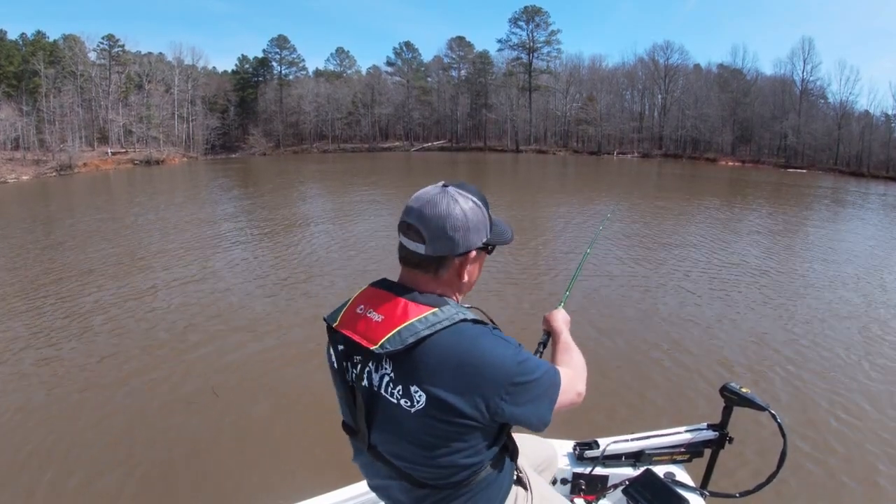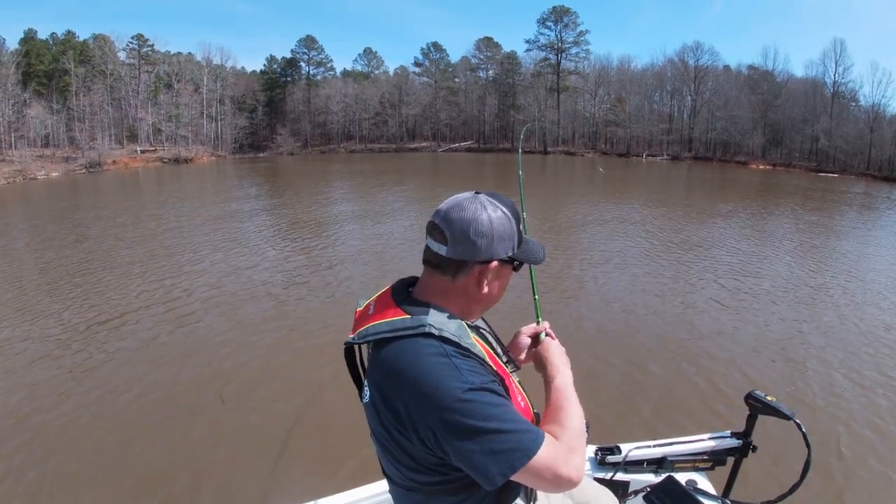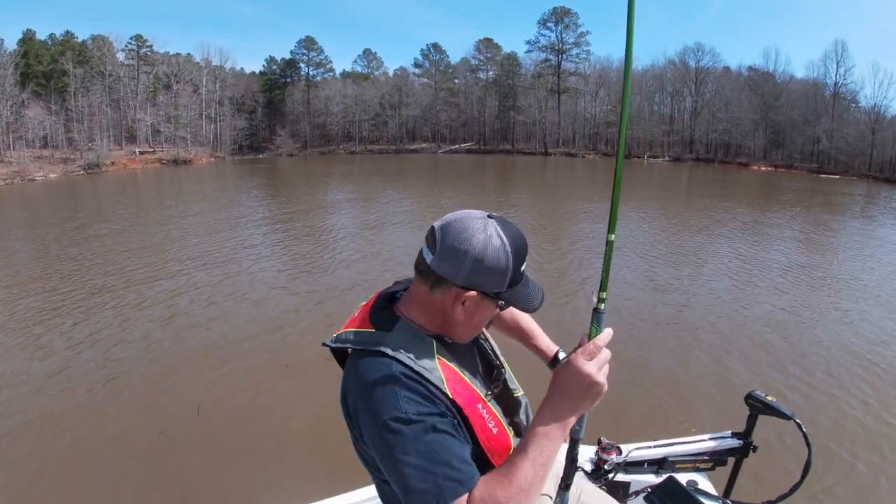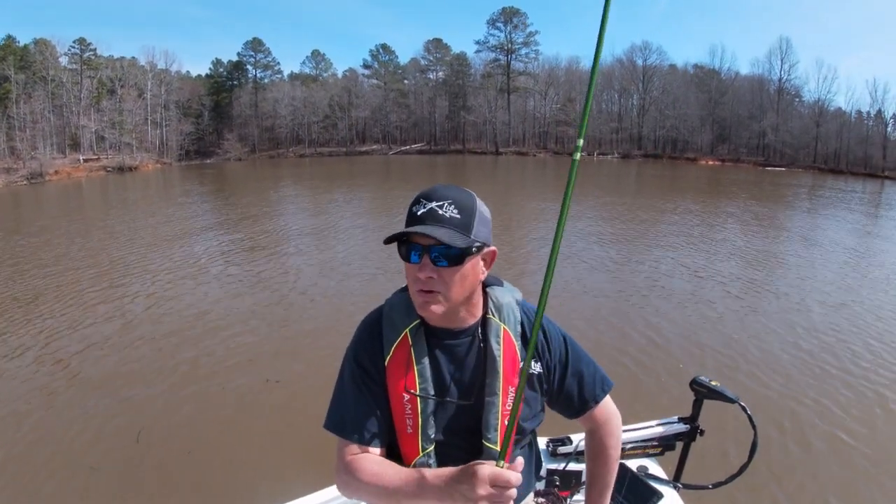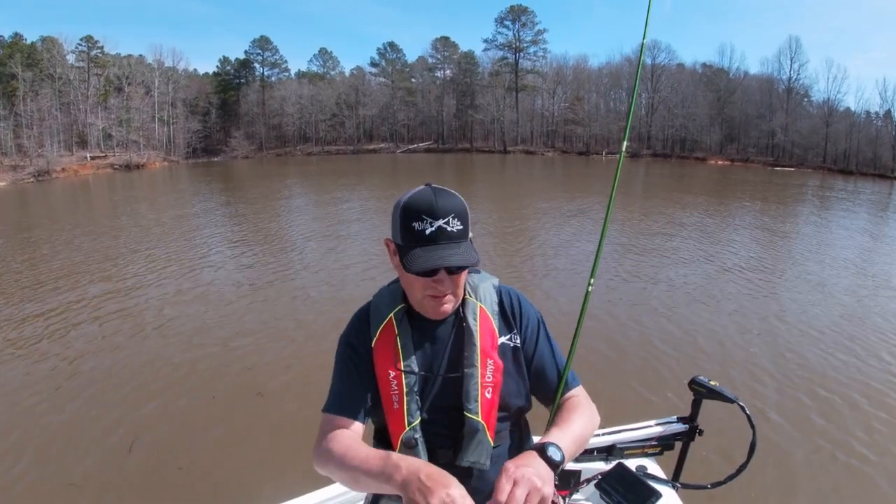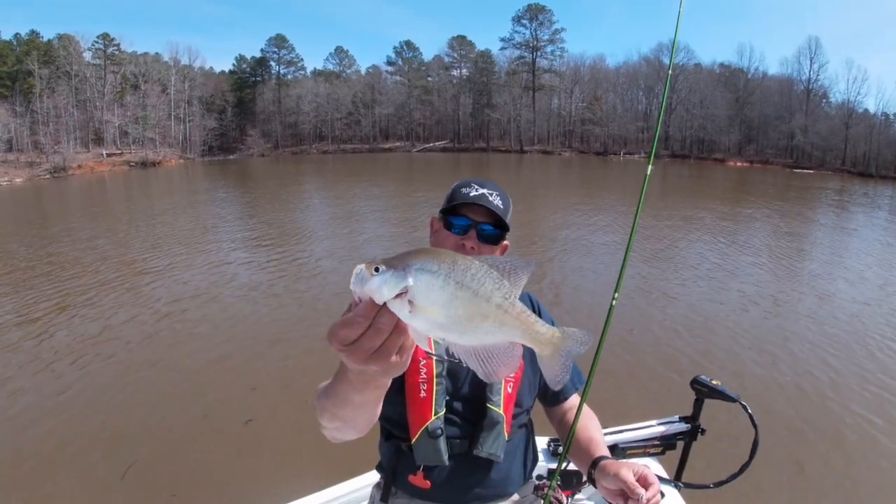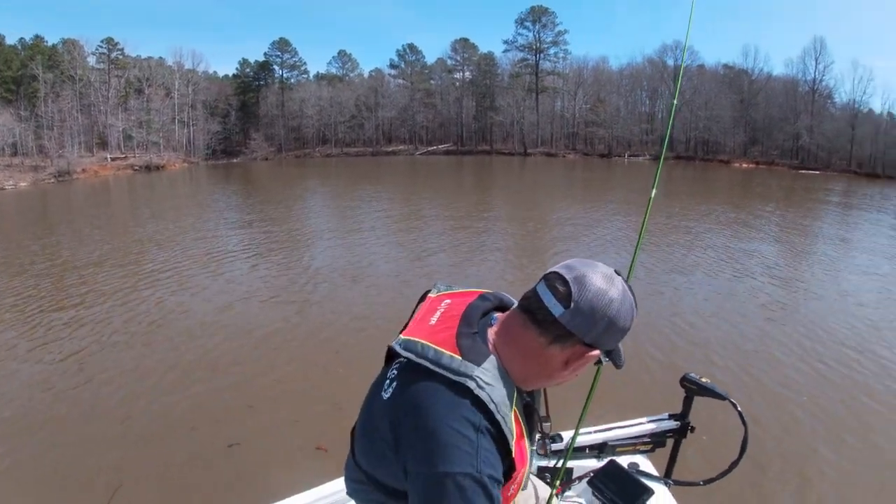There he is. He's just sitting right out in the open water. No rhyme to the reason. Pretty good fish. Lift him on up in here. Now there is some brush under the water here, but that fish is just staged out in the middle of nowhere. I switched back to that little gray and white jig. I caught one on the white. You know, that is a good crappie right there. Good quality fish.